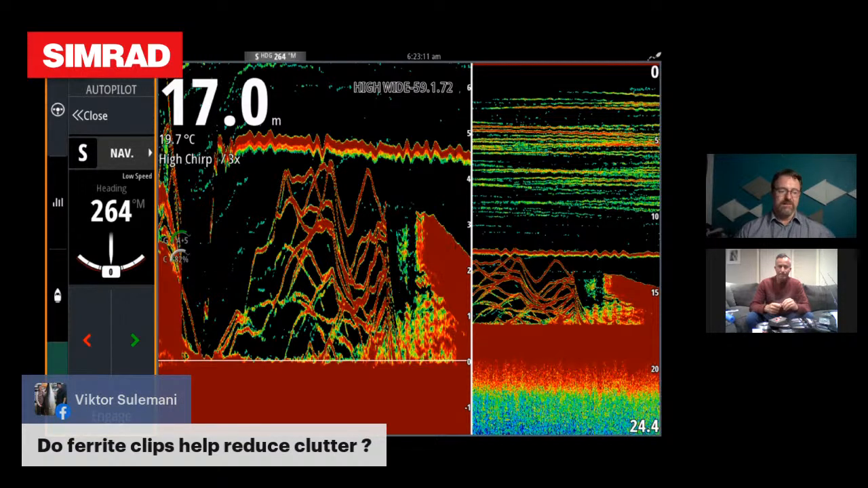Ferrite clips, mate. Do ferrite clips reduce clutter? A what? I haven't heard of this either. Victor, you've got our attention. Maybe a little bit more information. We'd love to know. Do ferrite clips reduce clutter? Anyone who knows anything about ferrite clips, feel free to put something in the chat there. We'll be interested to hear.